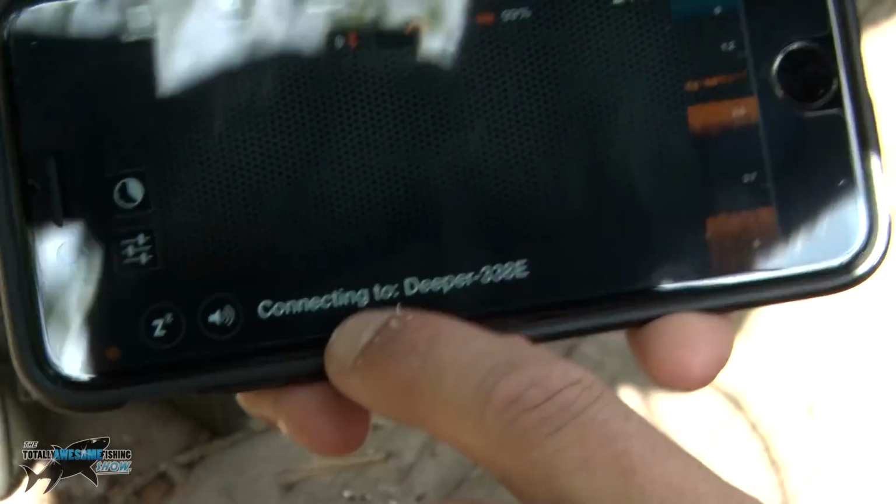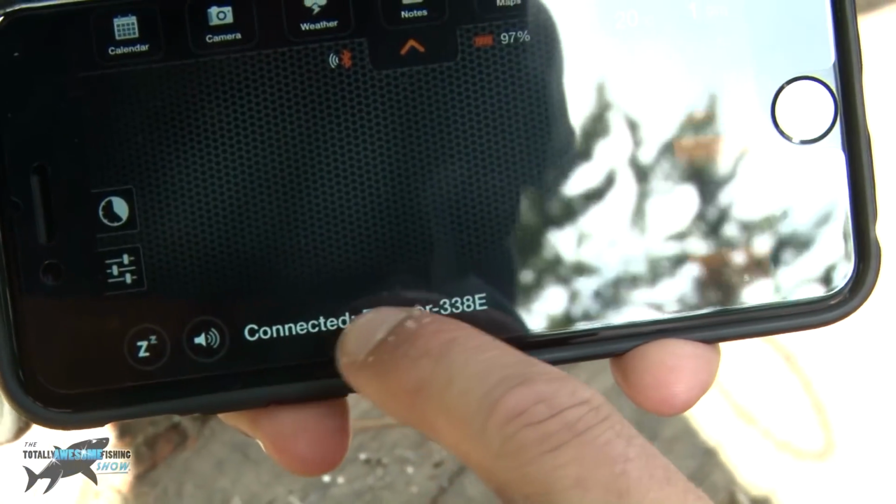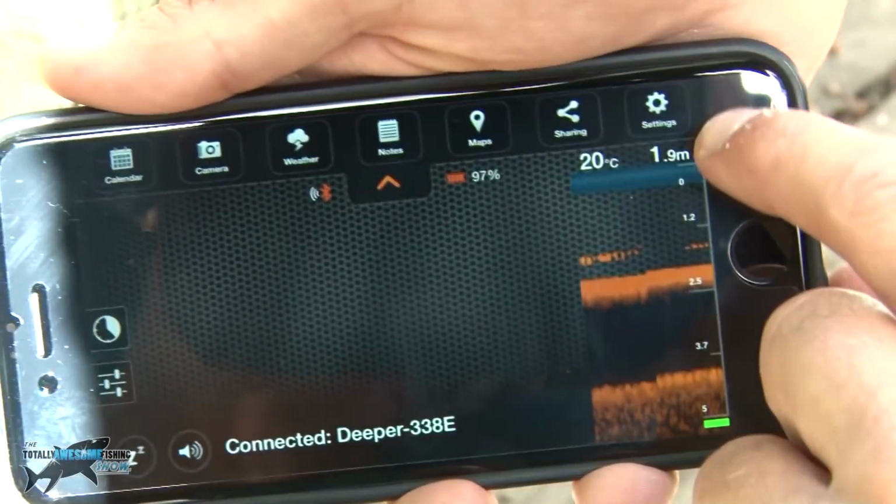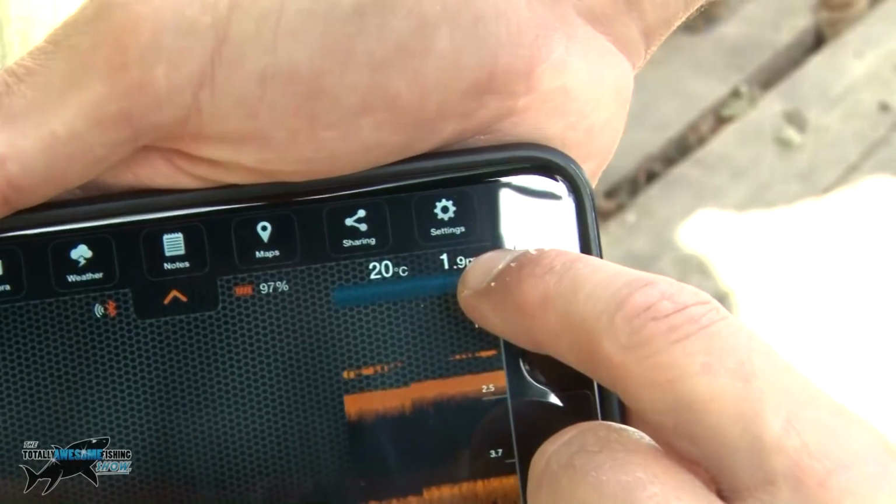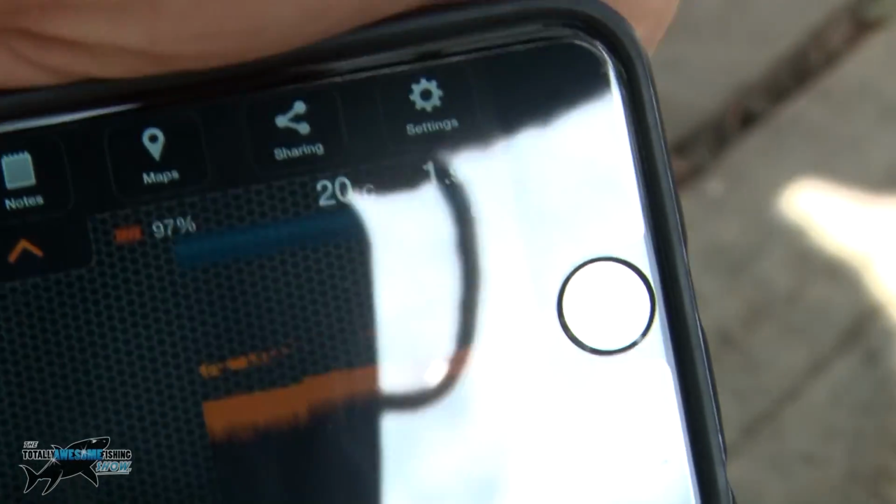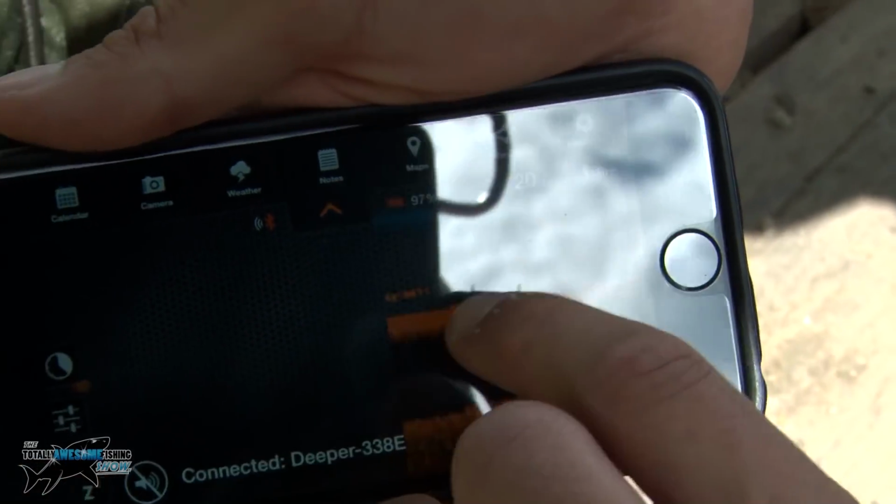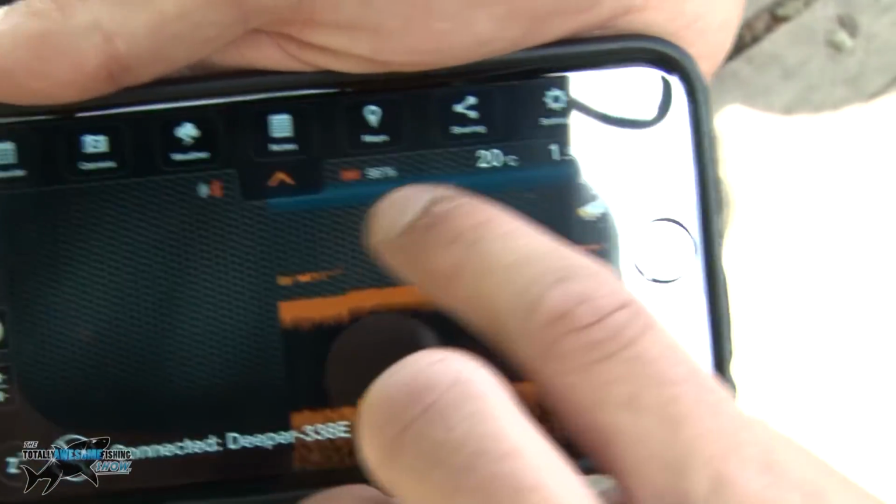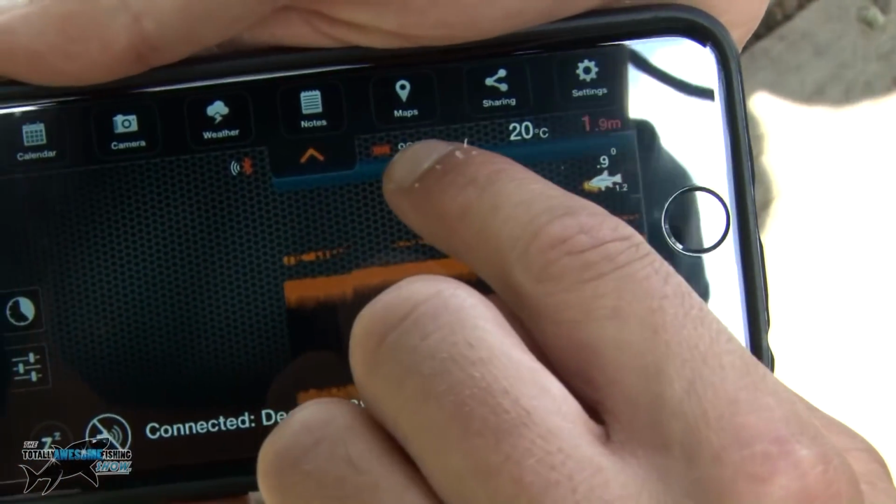It's saying down at the bottom here, connecting to Deeper. And there you go. It's beeping, meaning it's connected now. I've got a depth reading up in the top right of 1.9 meters. It's flashing red because I've set a depth alarm on it. Now I'm going to mute it because otherwise you guys are going to get really annoyed with the beeping. And at the moment it's reading 1.9 meters, and I can see my battery percentage on it is, oh,